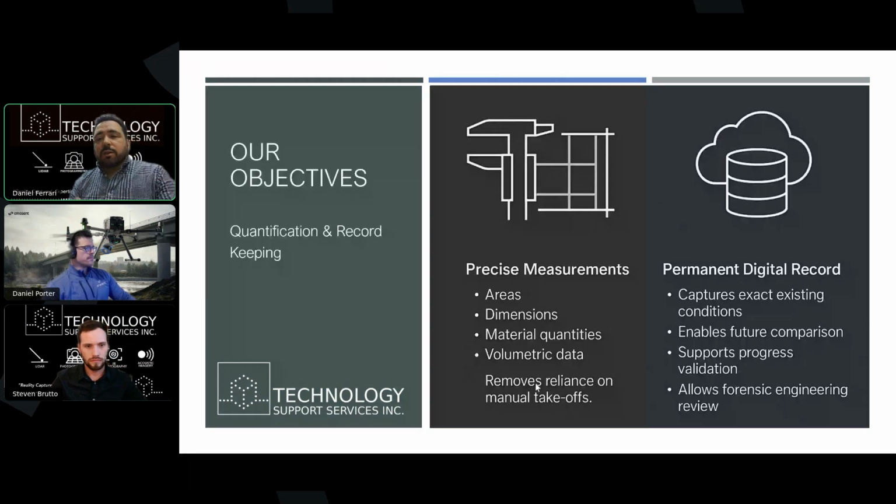But what does this actually mean to us? It means that we have various objectives for our technology, and that all revolves around quantification and record keeping. What we're looking for are precise measurements, and we're looking for permanent digital records. Those 2 pieces are what we use to create our outcomes, which you're going to see in the following slides.